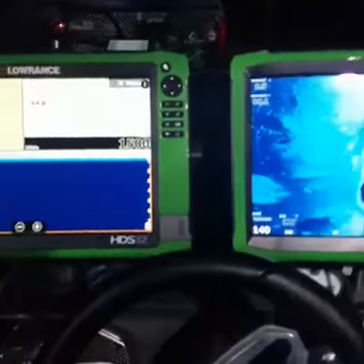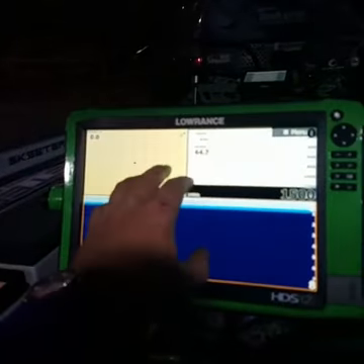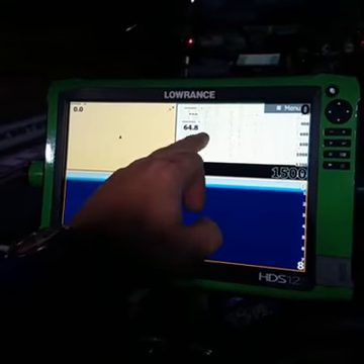Alright, Thomas Carter, what is your opinion on running split screens with chart and structure scan 3D? Well, Thomas, the big thing about that, when you run dual units, I don't know how many people actually run dual units. On this unit over here, I run chart, sonar, down.